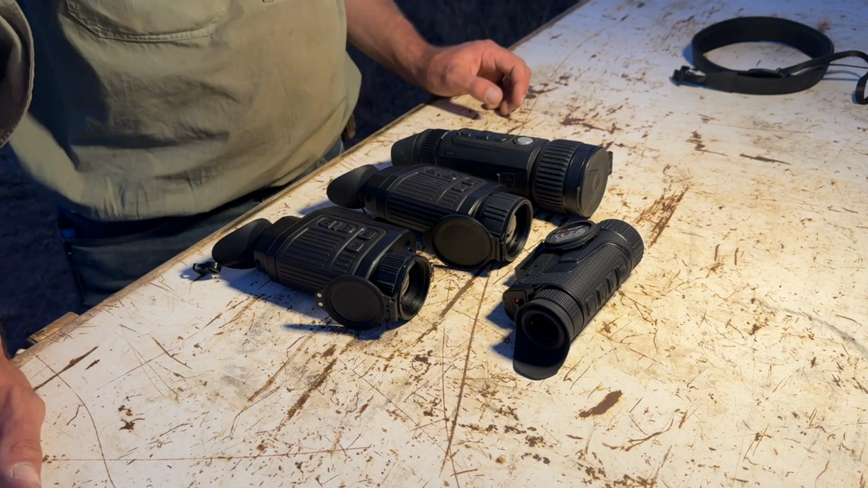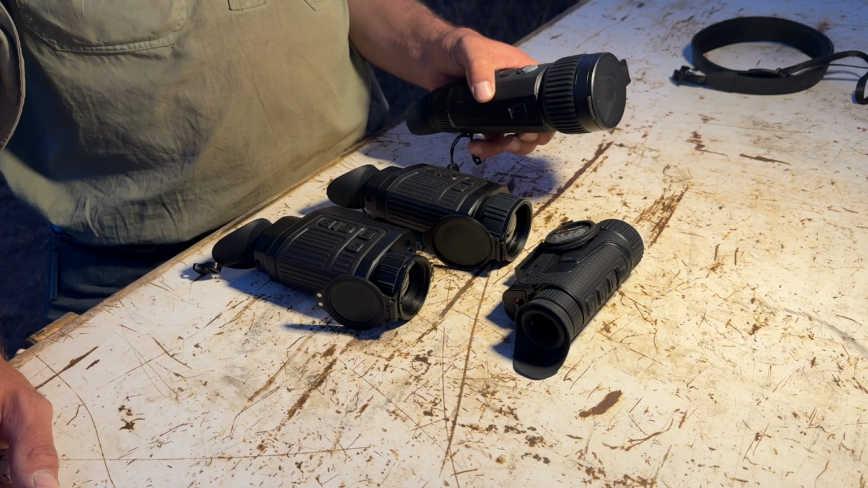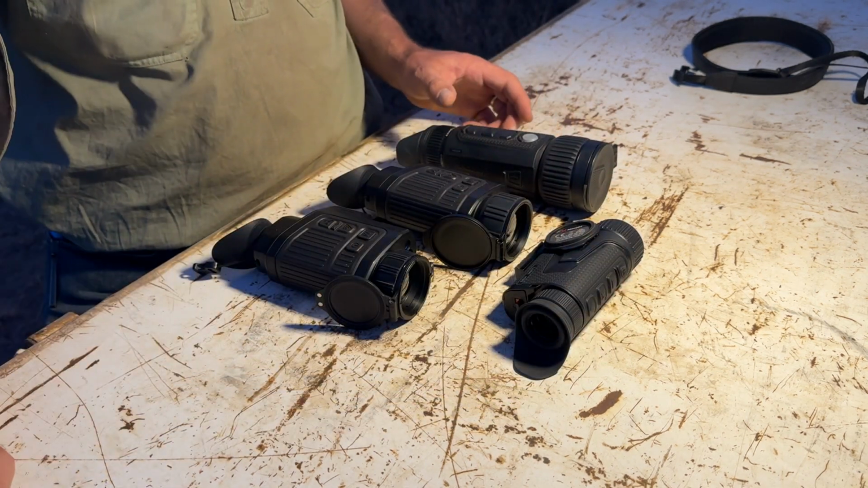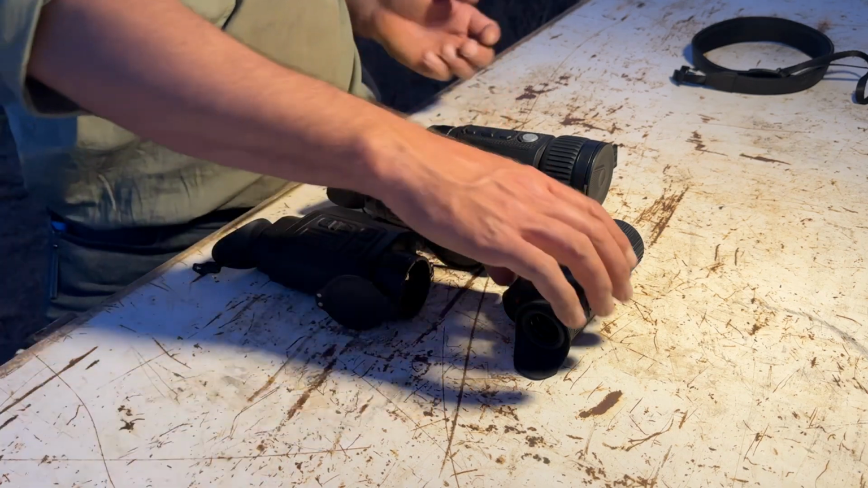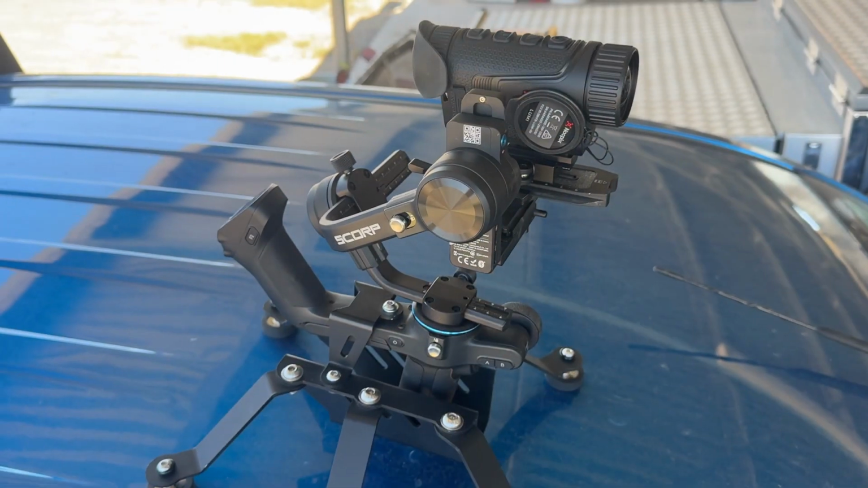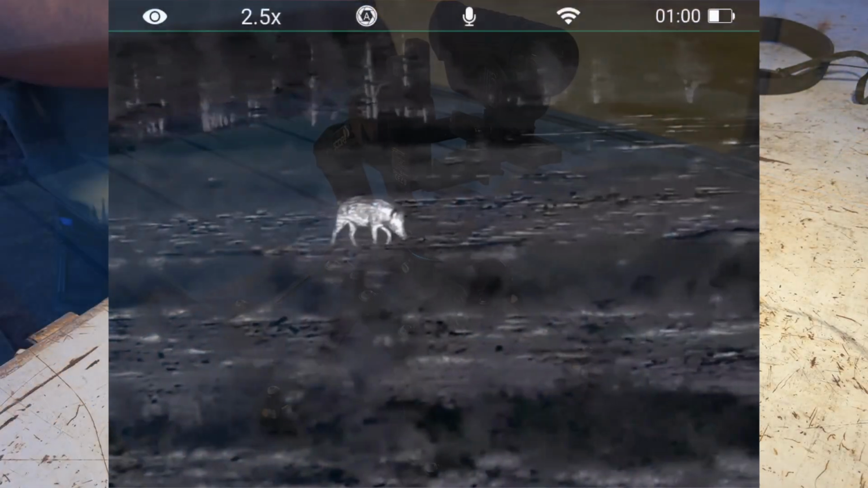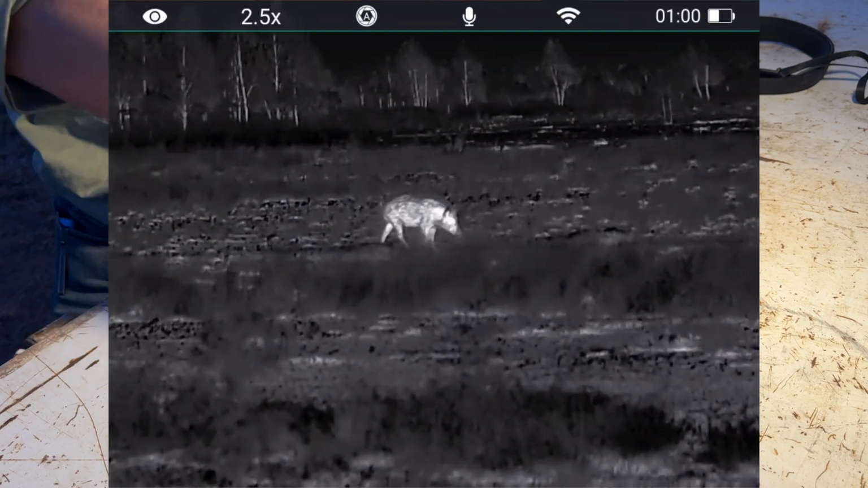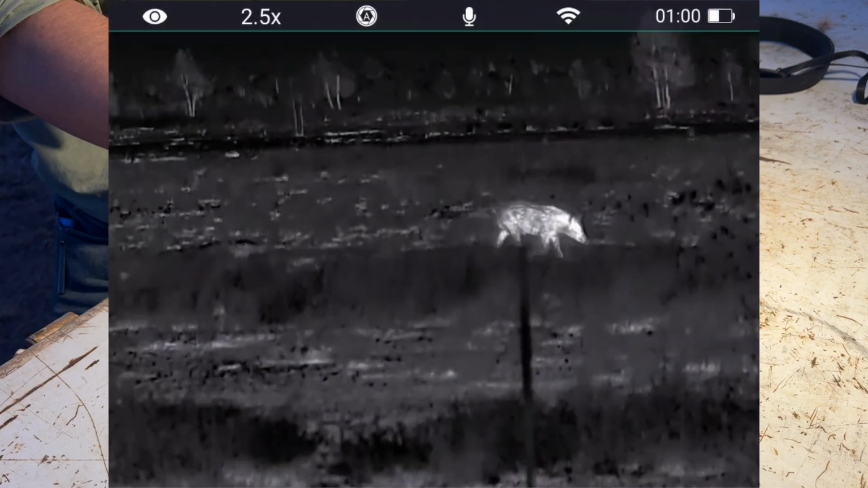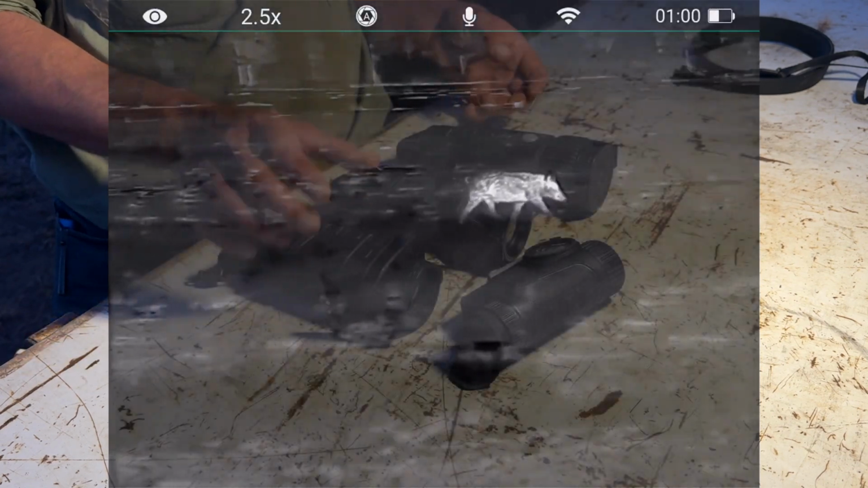So there's just a few plus sides, but these ones here, there's very little lag with them, and also the very good image quality. So I've been using this one here remote mounted on the Spiderbot Scorpion, and it's been working really good because it's really nice and compact, doesn't take up a lot of weight, and runs really well on the Scorpion. And also I found the Wi-Fi signal didn't seem to drop out like it did with these ones here when I had it mounted up on top of the ute.